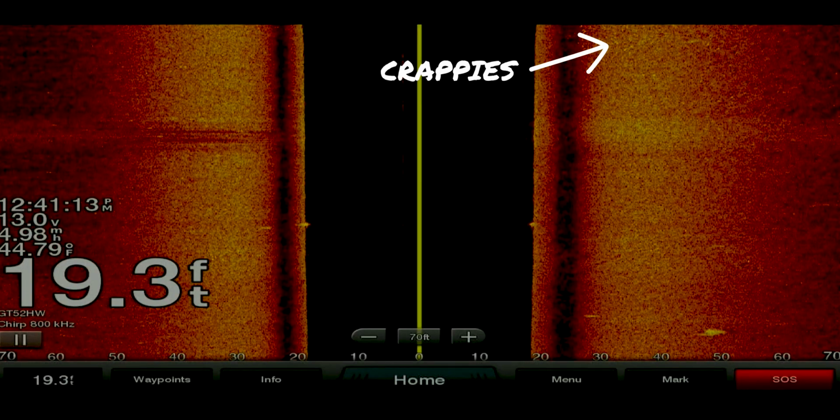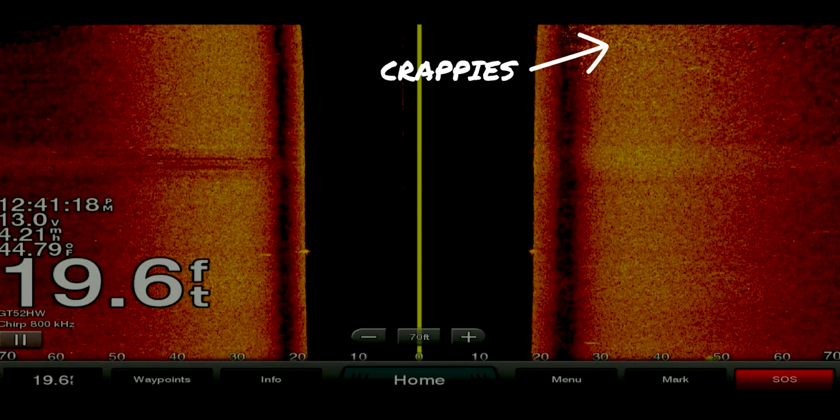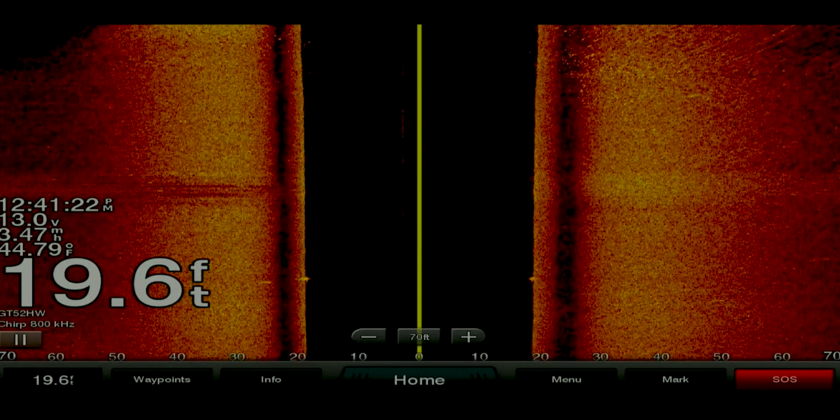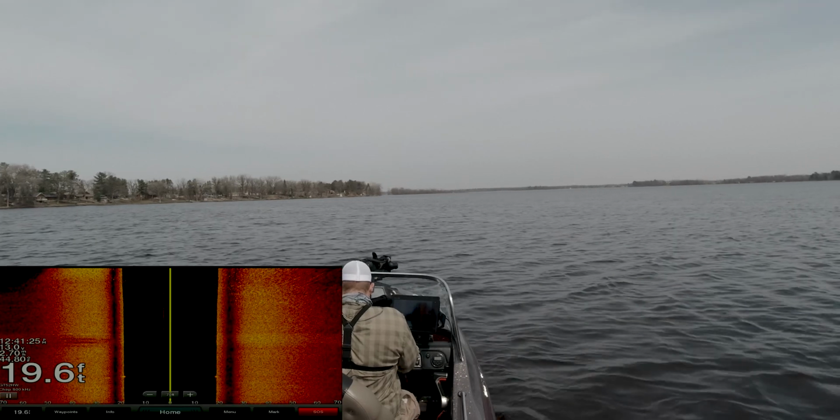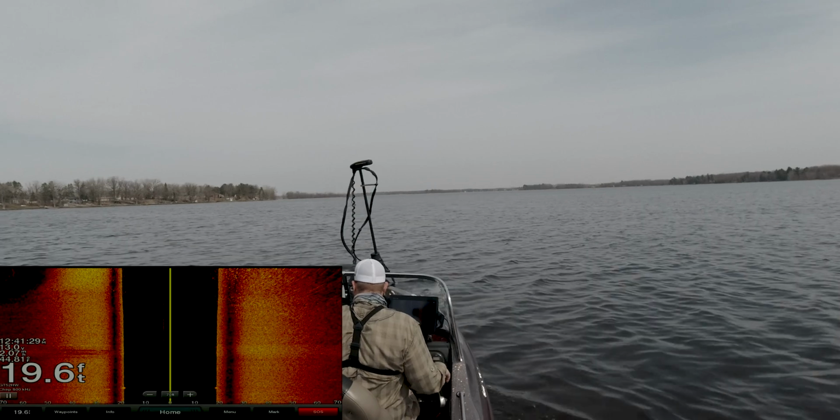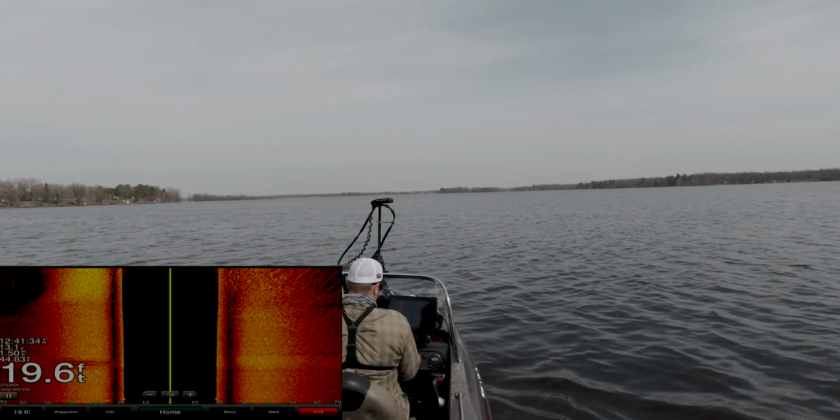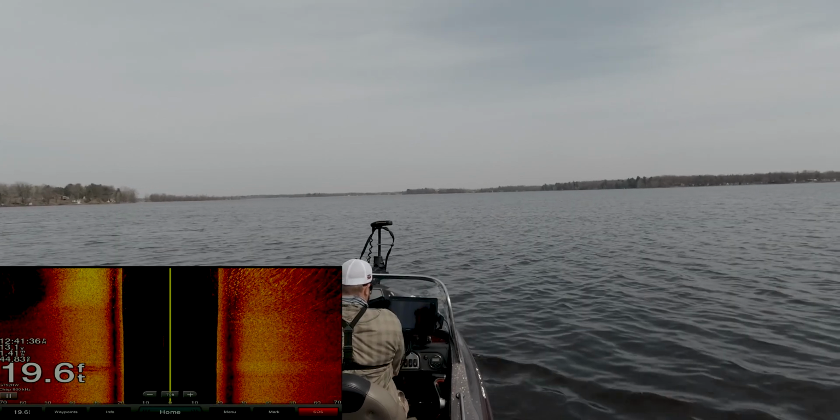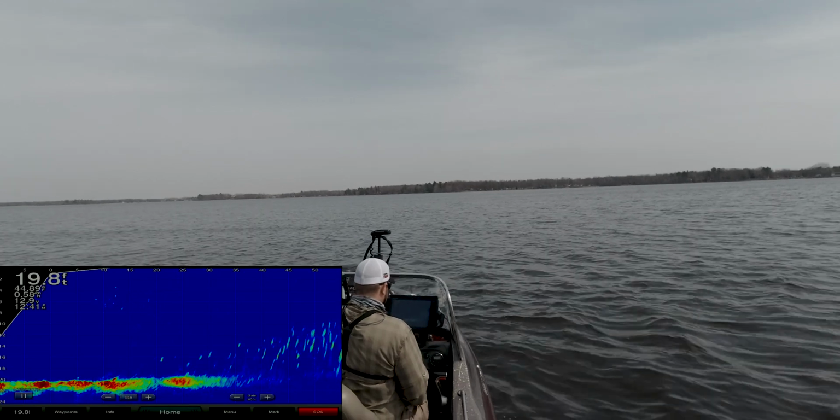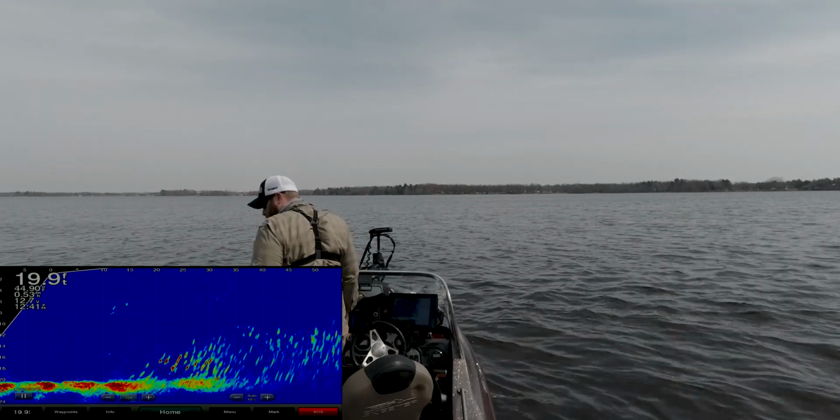Ooh, there we go. There's a whole pile of them. I don't know if you can see that right there. That's what we're looking for. Wow, that's a lot of fish. Found them. Holy smokes.